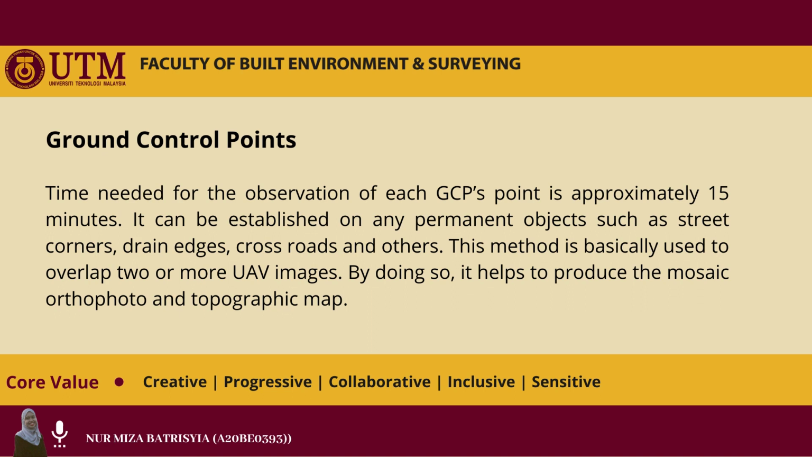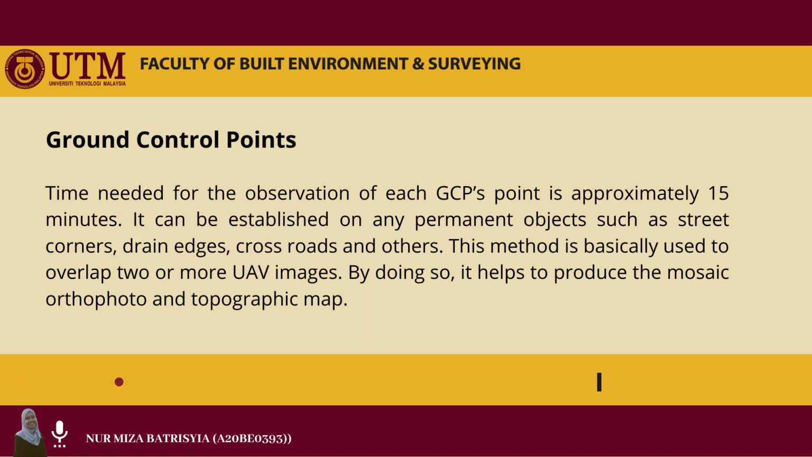This method is basically used to overlap 2 or more UAV images. By doing so, it helps to produce the mosaic orthophoto and topographic map. The selection of each control point is very important since it will affect the images themselves during the overlapping process. It is preferable to collect 5 or more control points for each image, located in each corner and the middle of the image. Hence, it will prevent any distortion from happening, especially when the images are overlaid on each other.